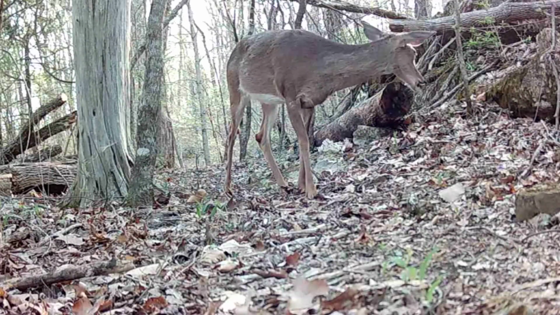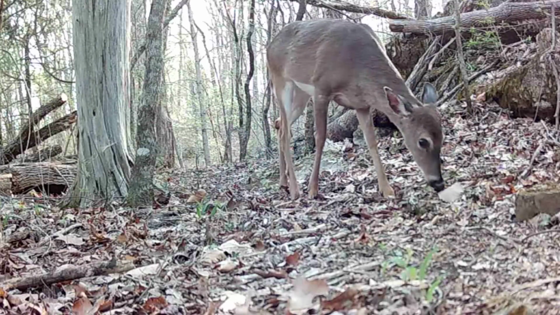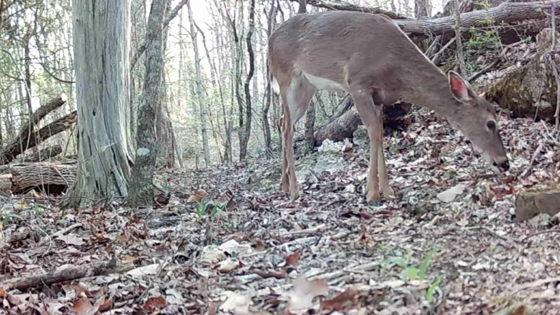The old deer, they like spring. They like all this green stuff sprouting out, and they just wander around trying to nibble on it. They have a good time.